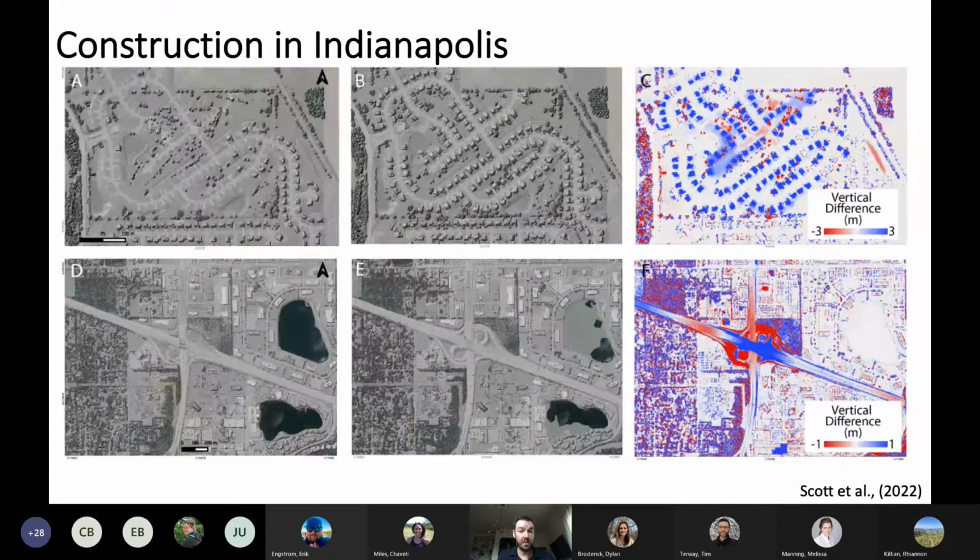Here's another one. This is construction, kind of suburban housing development around Indianapolis. So blue are new buildings coming up, new houses. The lower one is a highway interchange where they reconstructed the ramps and reconfigured it and built new curly exit ramps.